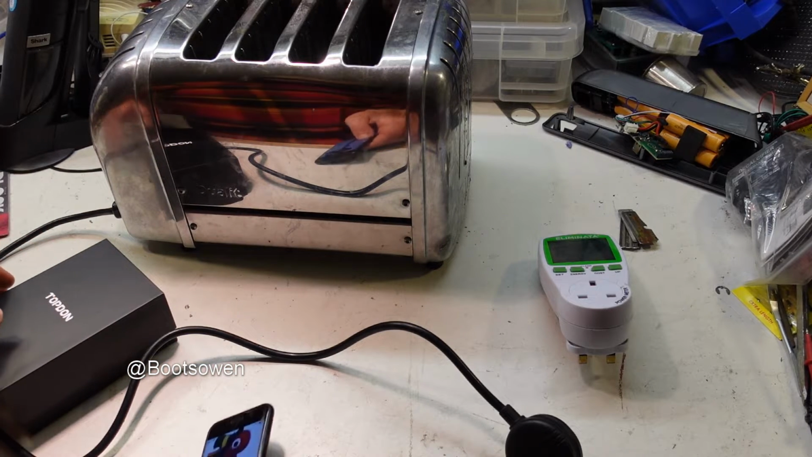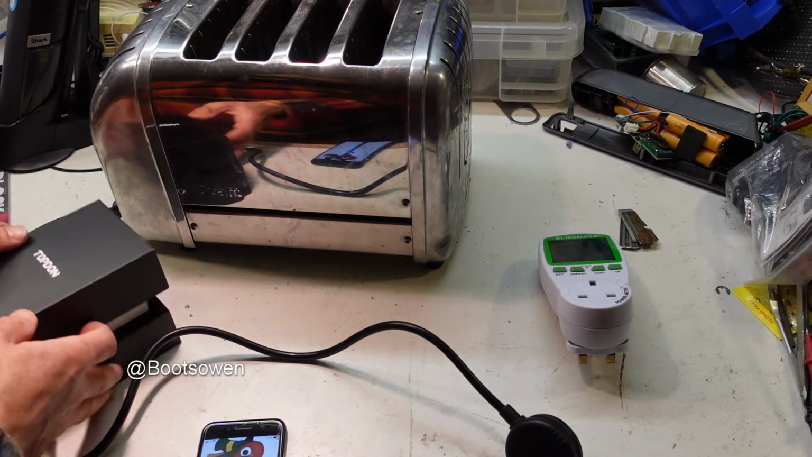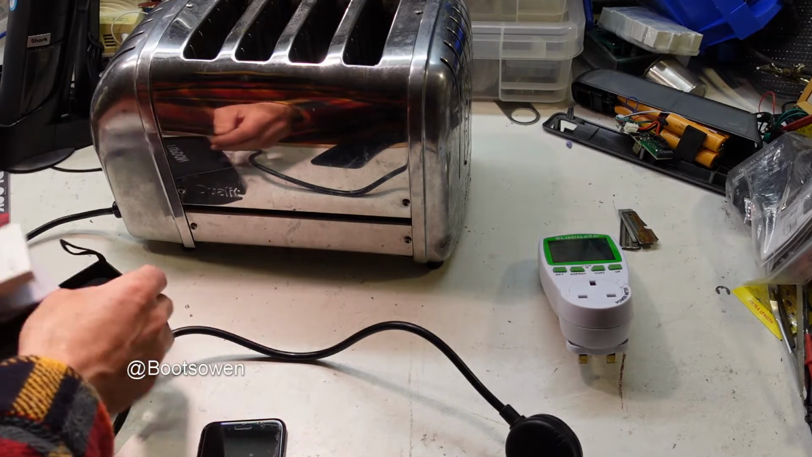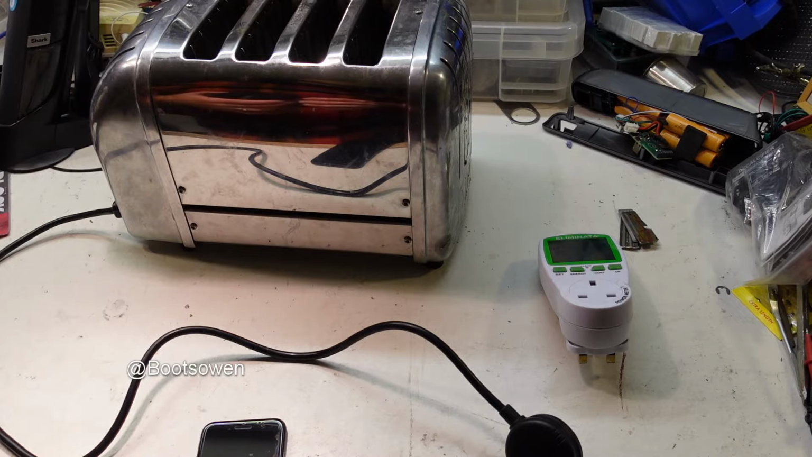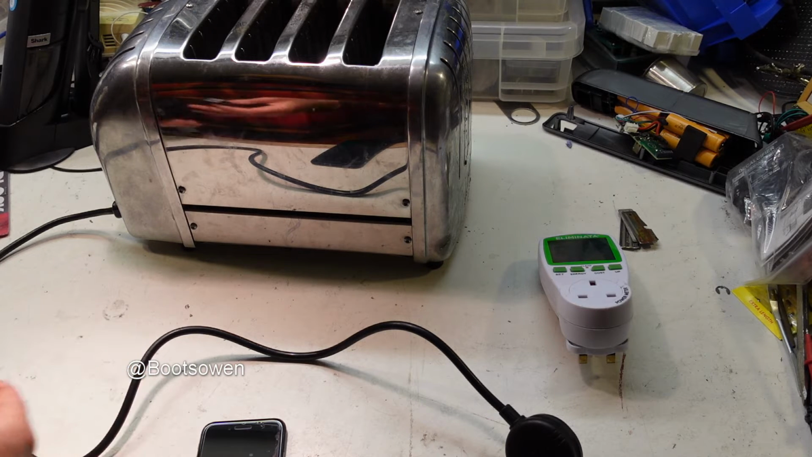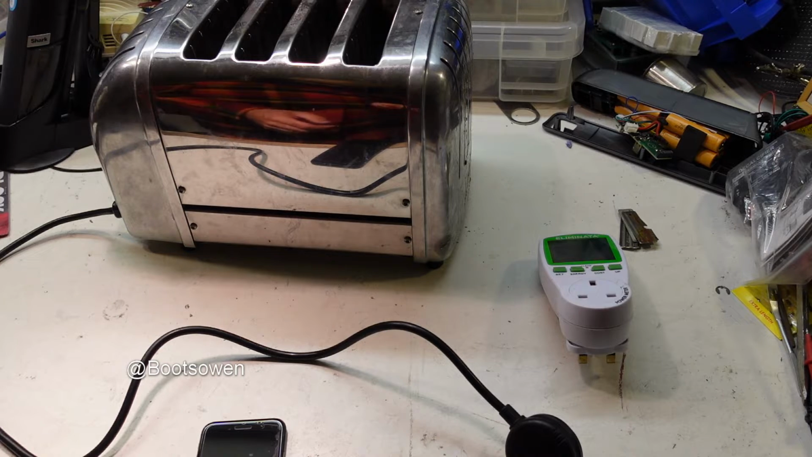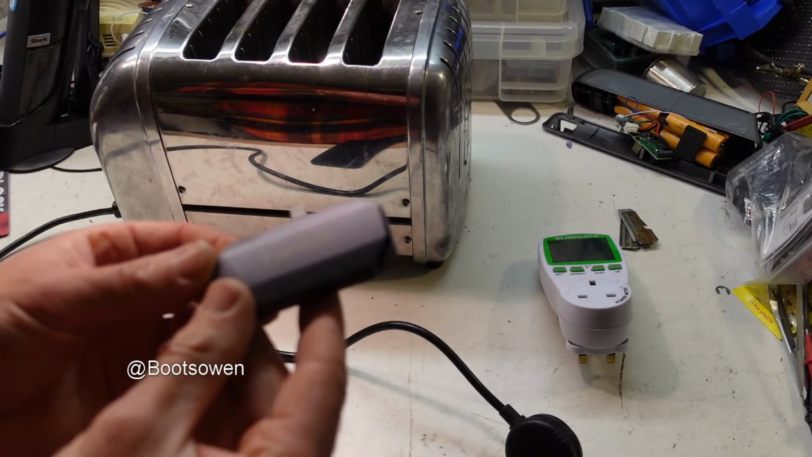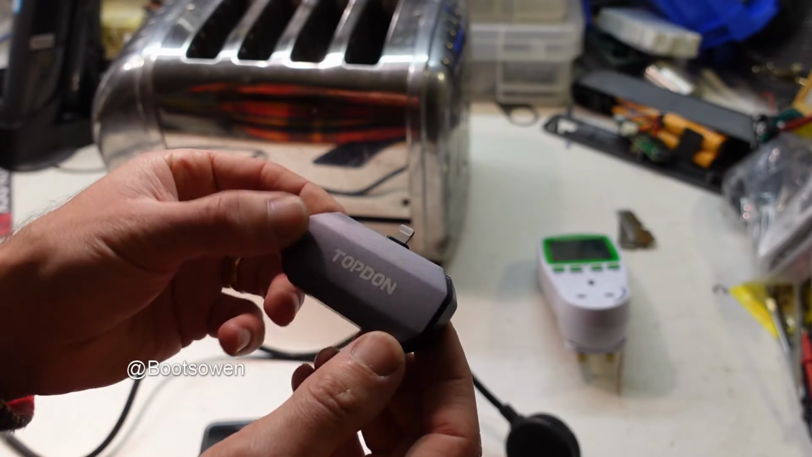I'm in the cellar on the cellar workbench, and I was sent one of these fellows, a Topdon thermal camera that plugs into your mobile phone. Comes in a little box and you do it like this, and it's got some cables and stuff as well, which I'm not really sure about. It's got a lens there, and that's what it looks like, Topdon.